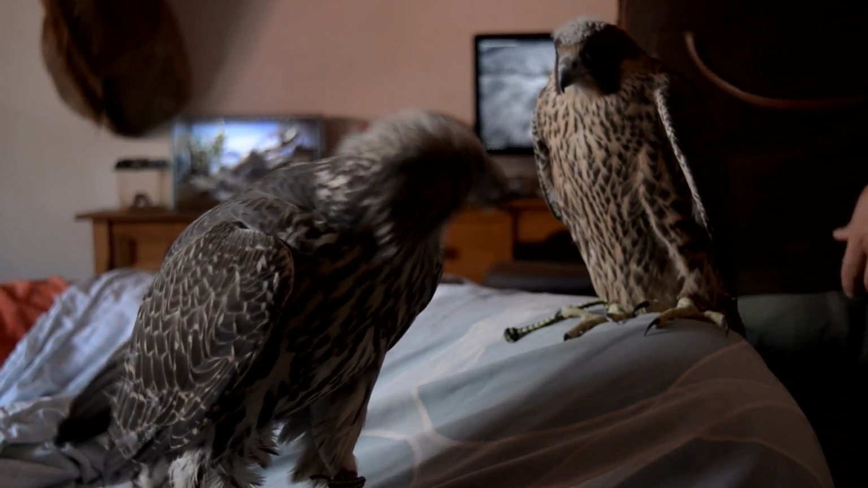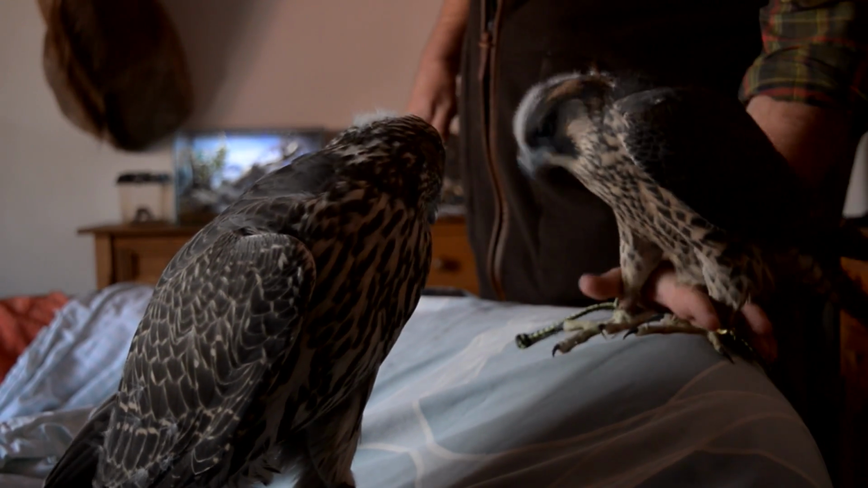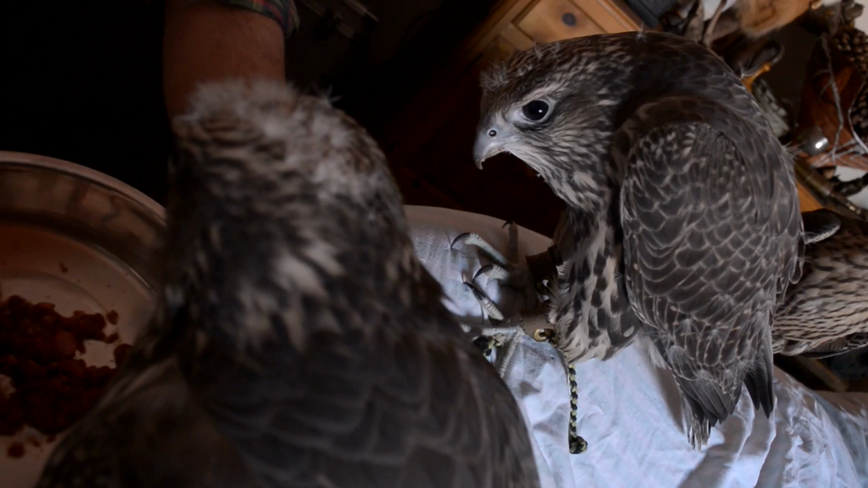We're pretty much at the end of the breeding season now, so these are the last few imprints that we're just finishing off. All of these ones that are indoors with us at the moment are just being socialised. They've all been imprinted, so that's hand reared, and they're all going to be staying with us. We'll fly them this season and play around with them. We've got some really cool and exciting toys to play with.